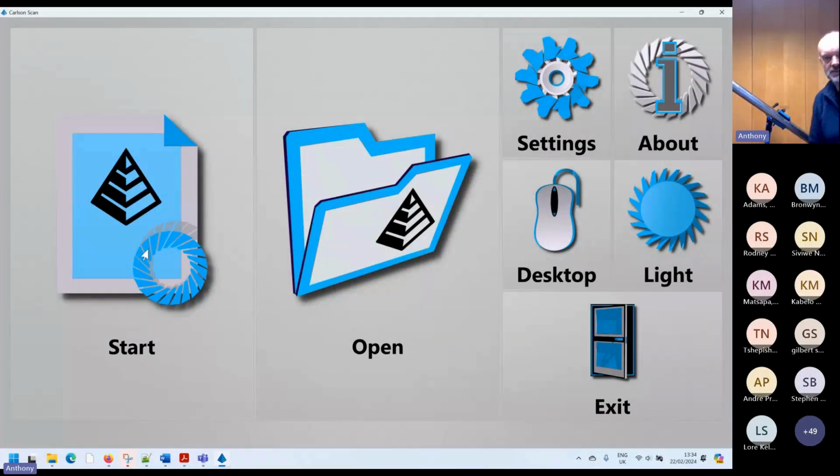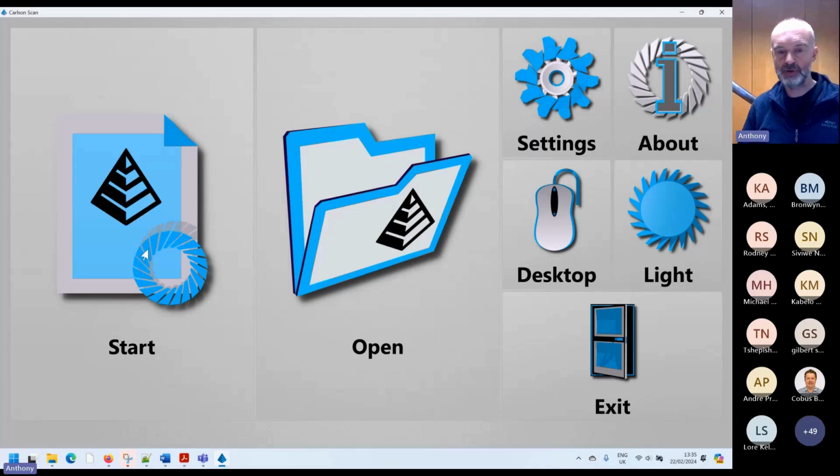So hopefully you can see now, this is the Carlson scan software. So yeah, we can see it. Thank you. Okay, so once you're ready to go, this will be running on a tablet, a ruggedized Windows tablet that you'll have on the surface. It's designed for big buttons, so you can touch it easily with muddy hands or gloves or whatever.